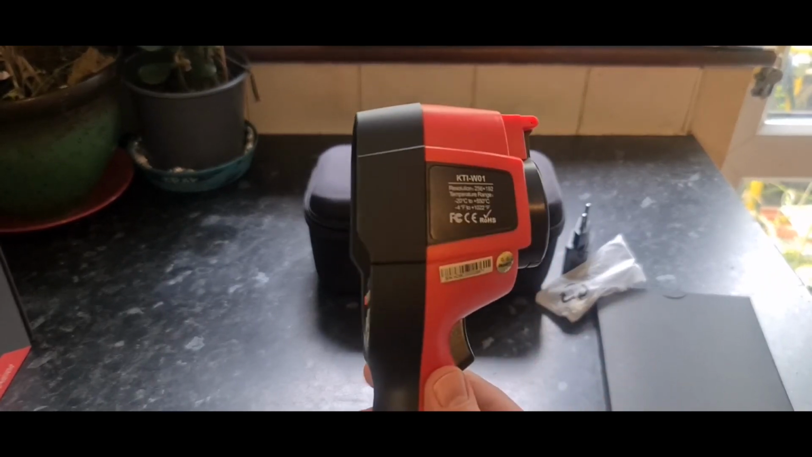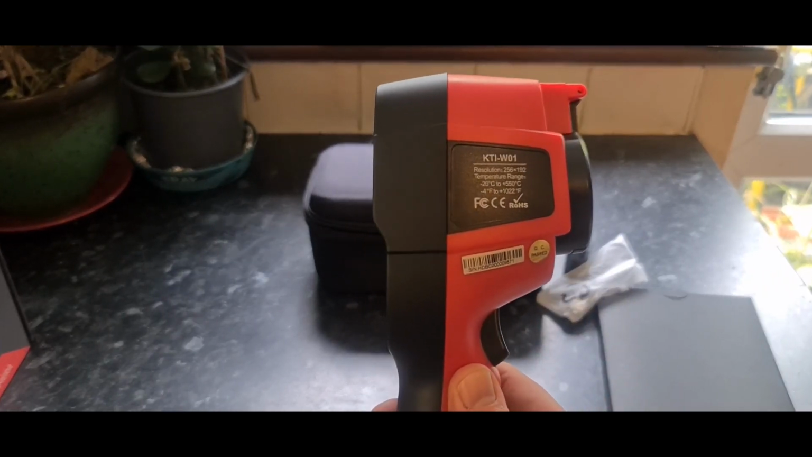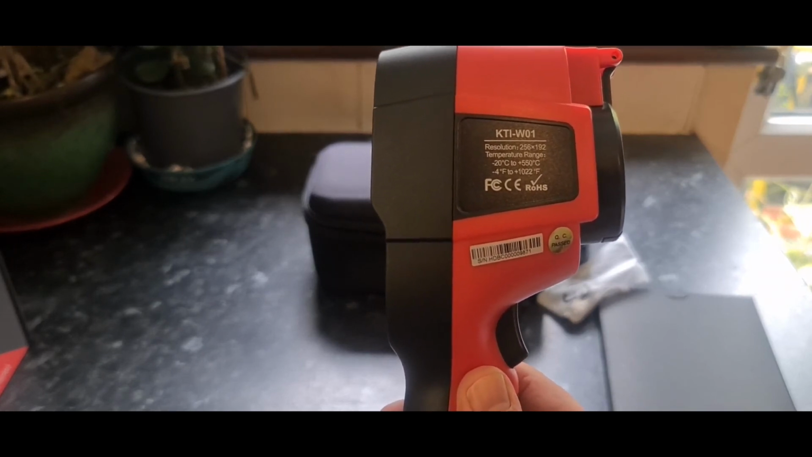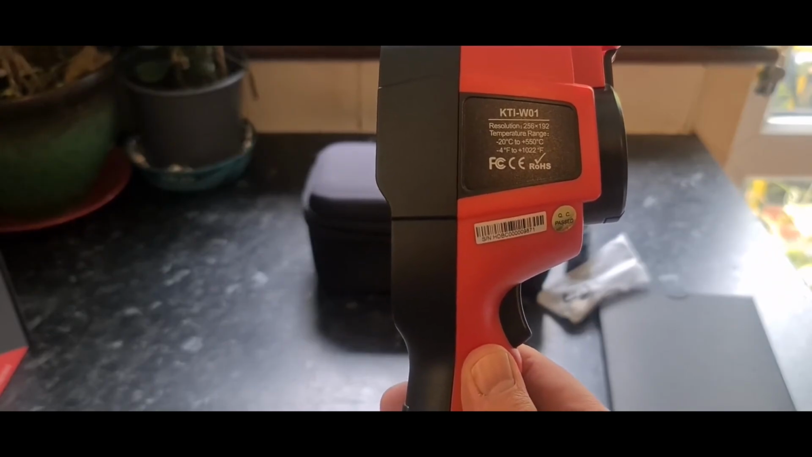And I hope you guys have found this somewhat interesting. On the reverse side there, of course, there is some more info. It just basically tells you it's -20 to 550 Celsius or -4 to 1000 Fahrenheit.